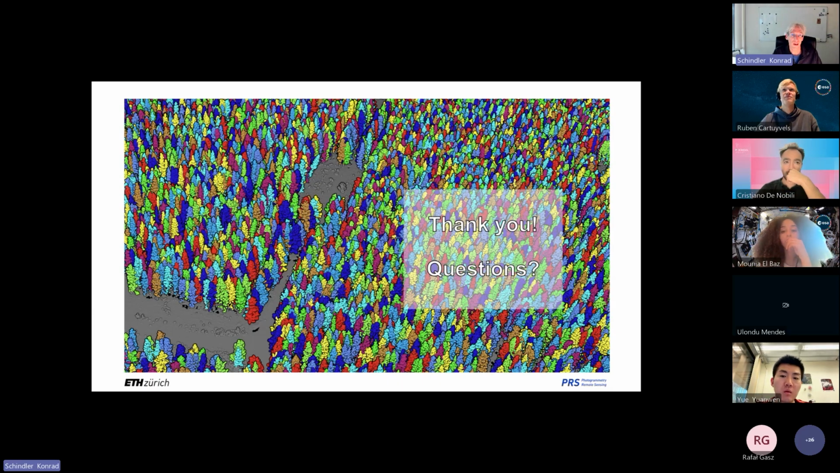But I think it's also a good job to do, but it's very different from the point cloud analysis I talked about before.